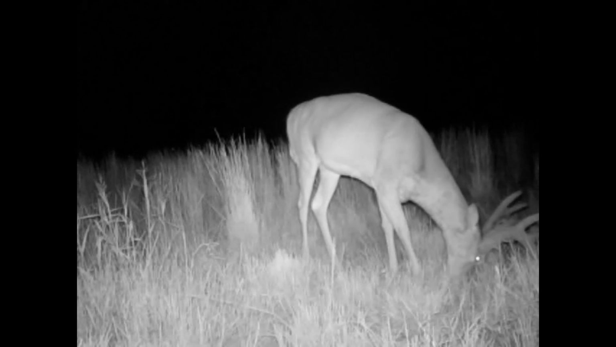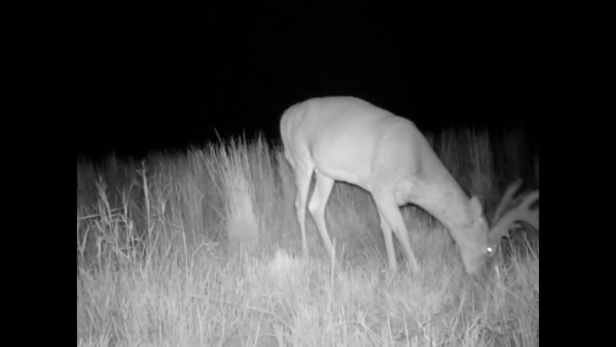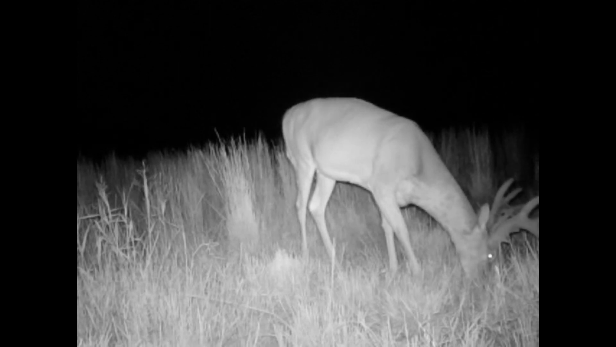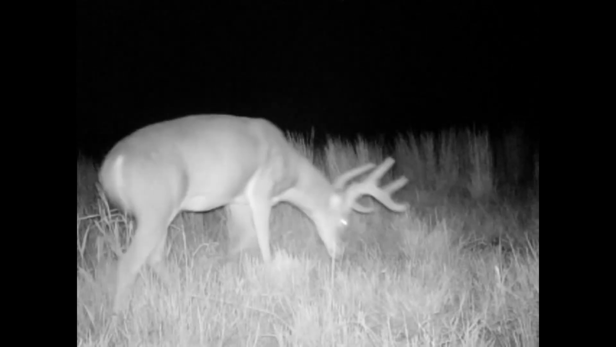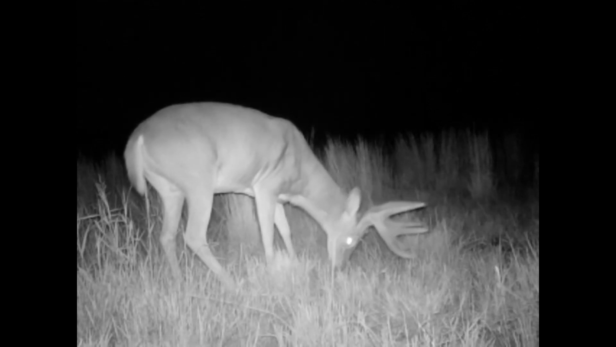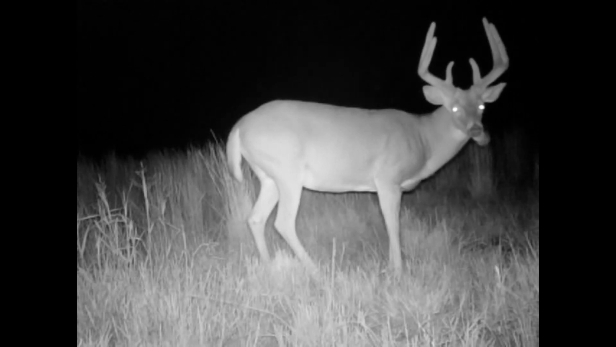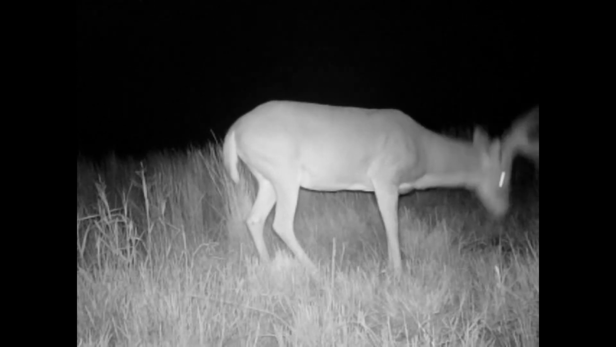Right there you can tell, I mean, the bases of them horns are pretty thick. And that's that big 8. He showed up and you could just tell he's got mass on the horns. They're tall. I mean, I like the way this deer is set up. And he looks so muscular.